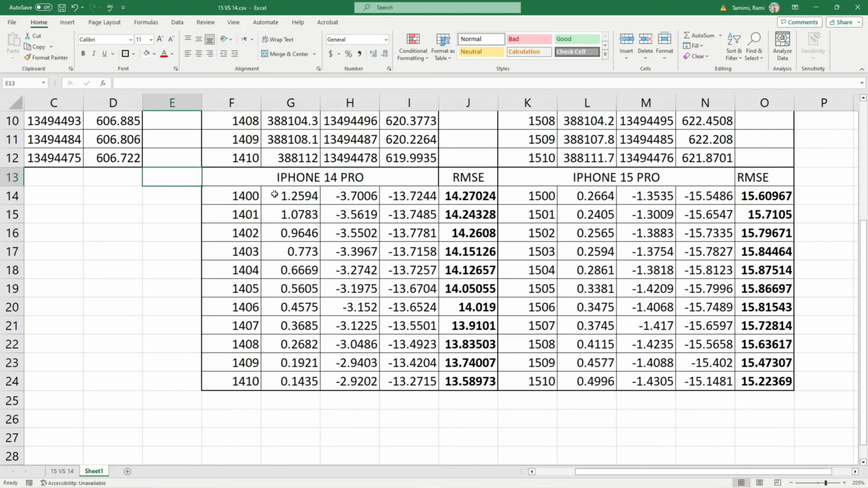Now when we look at the absolute accuracy, you can see in the iPhone 14 Pro there's actually an improvement with the X and Y coordinates, starting at 1.25 feet and going all the way down to 1.00 feet, and 3.7 feet going down to 2.9 feet. The elevation stays pretty consistent, although there is slight improvement here, and we do see an overall improvement for the RMSE for the iPhone 14 Pro.